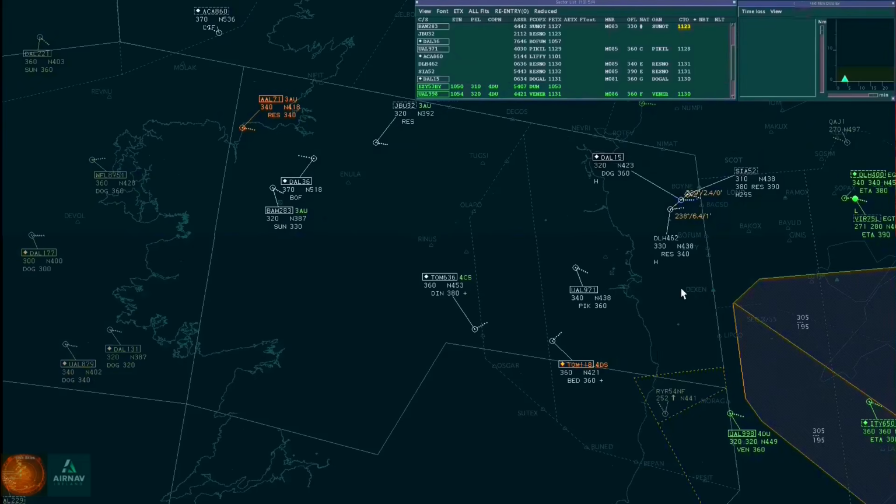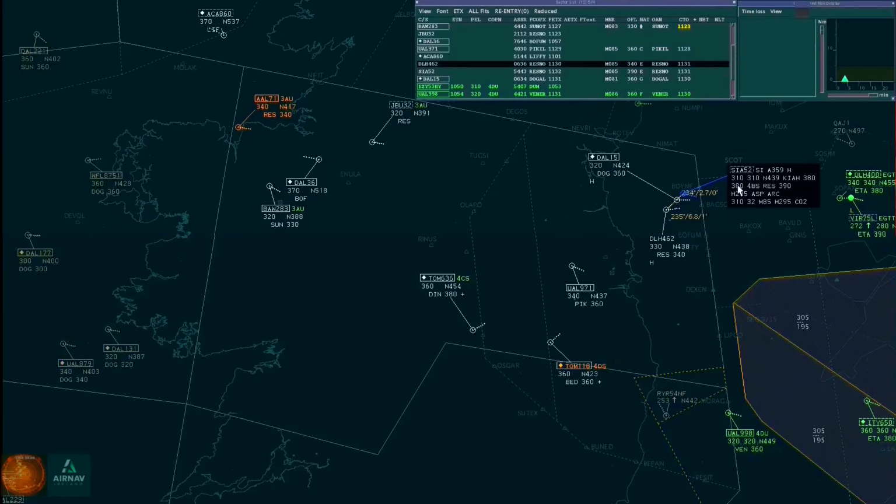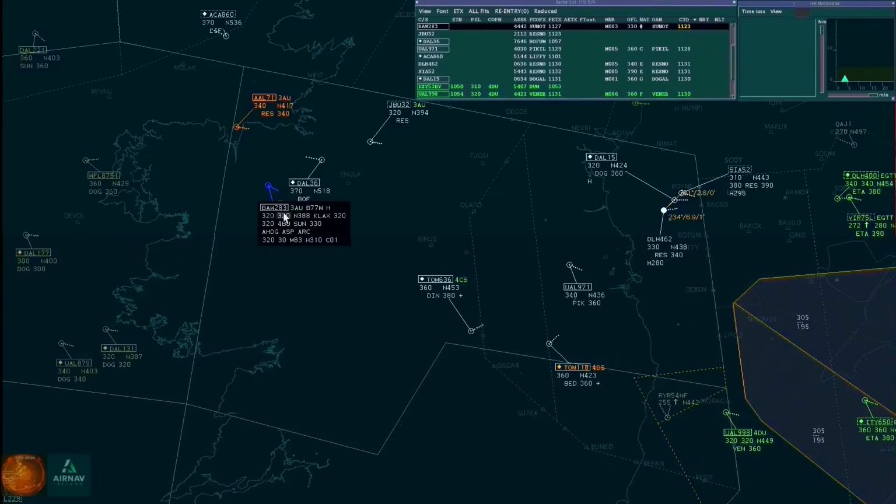Resectorisation happens and the altitude filter gets switched off, so we can see the aircraft below the filter until it's re-engaged. Lufthansa 462, Shannon, fly heading 280. 462, heading 280.